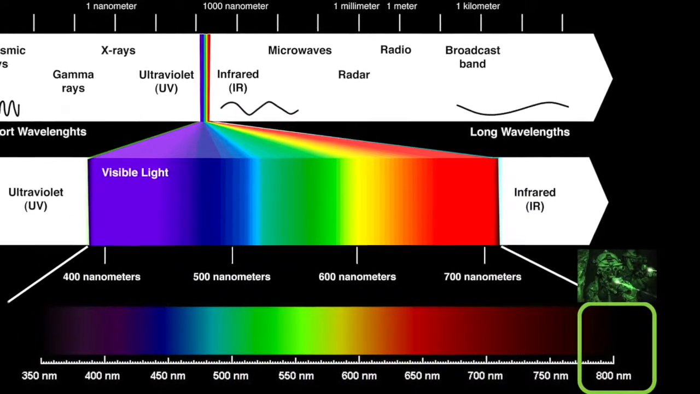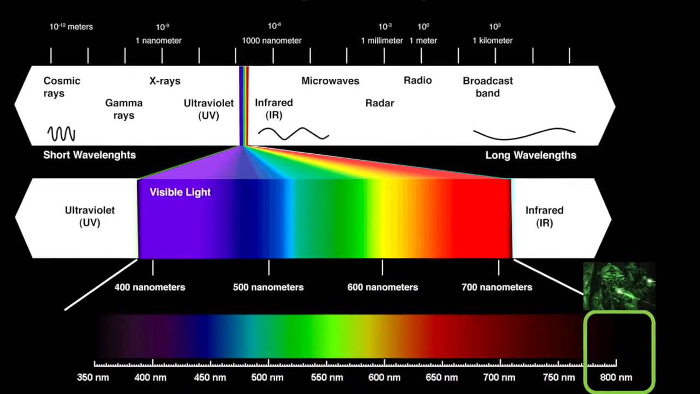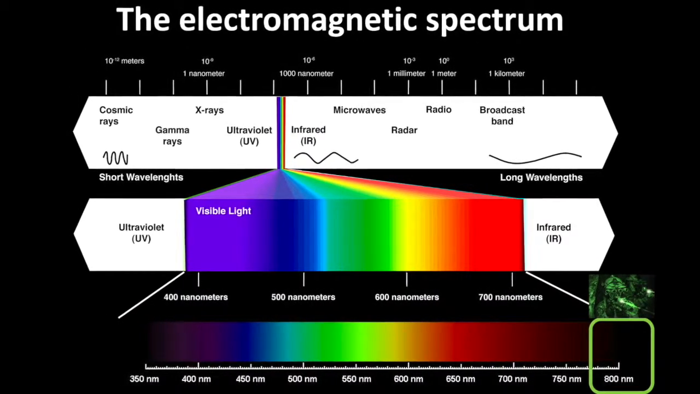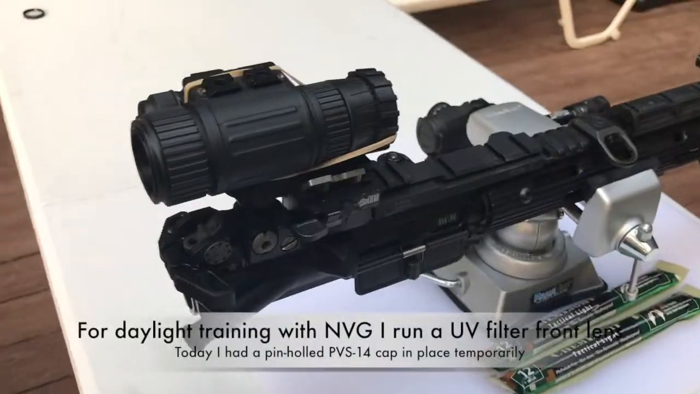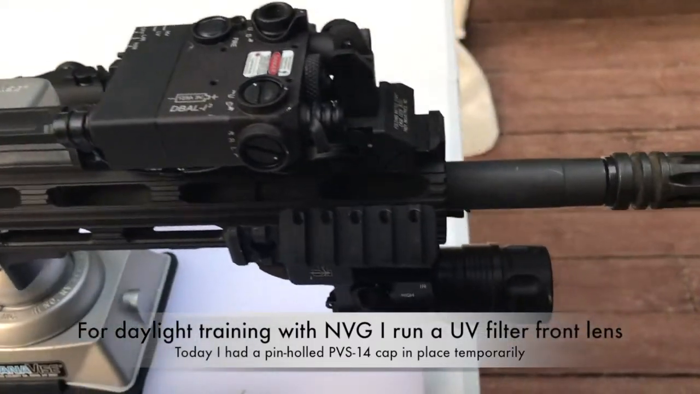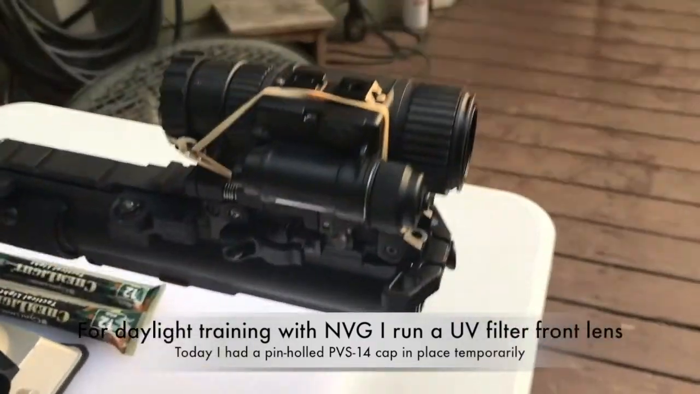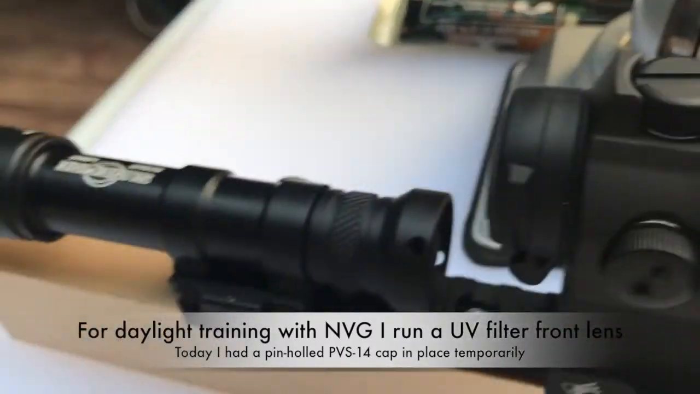For example, for my training, if I want to do night vision training in the daylight, I'm using an IR filter for my monocular, and this way you can very safely train all you want and you don't have to use a pinhole cap. The alternative is to use a pinhole cap. However, I believe an infrared filter does perfectly. They are available from camera equipment manufacturers, so find one around 800 nanometers and you will be golden. You can train all you want during the daylight with night vision equipment.